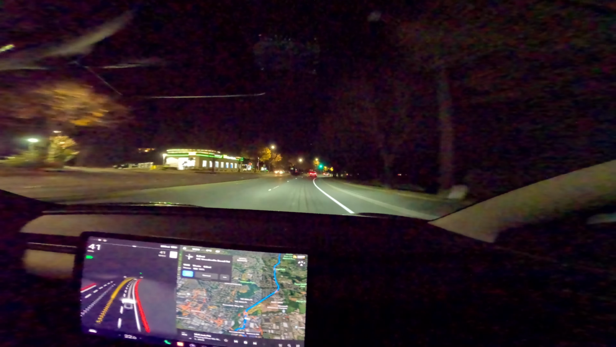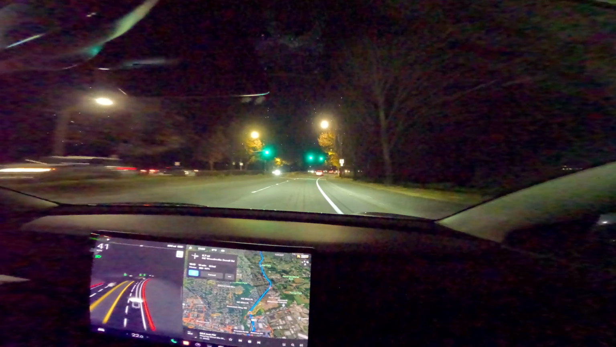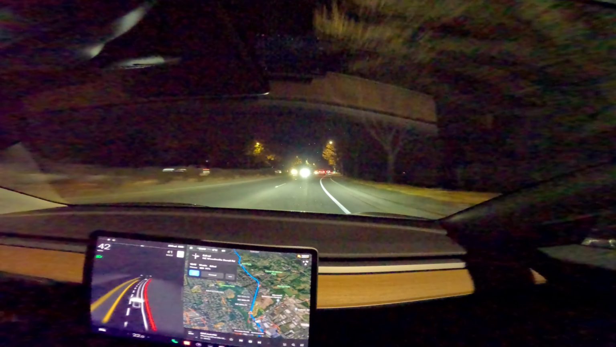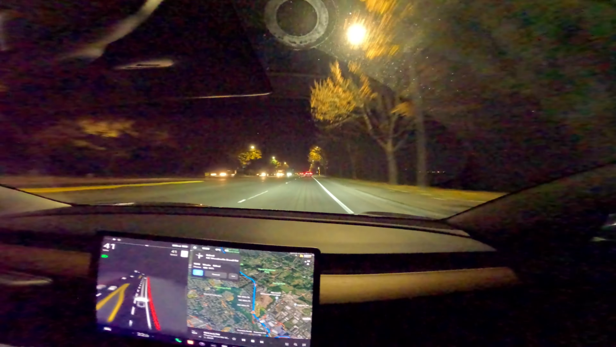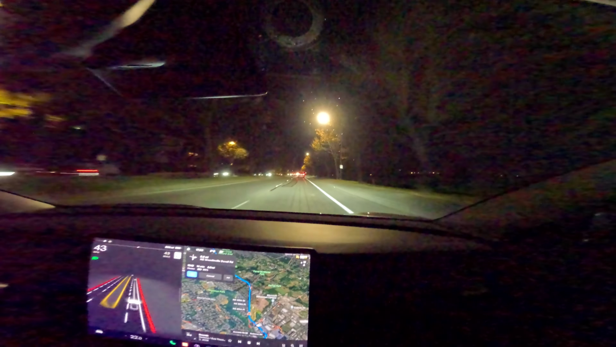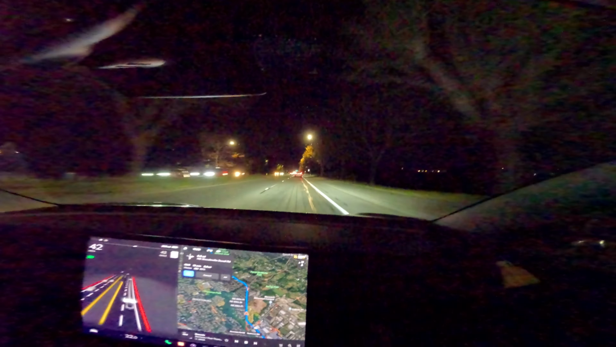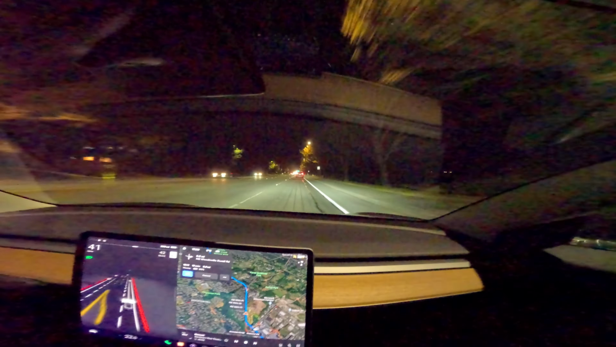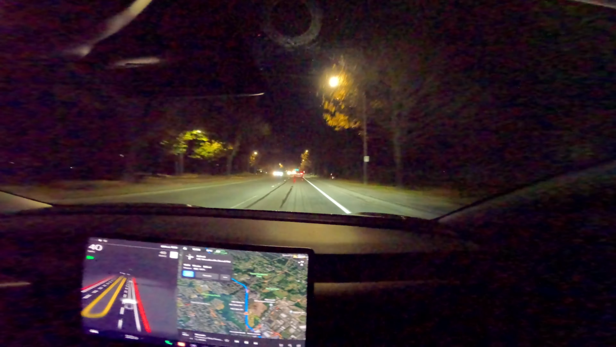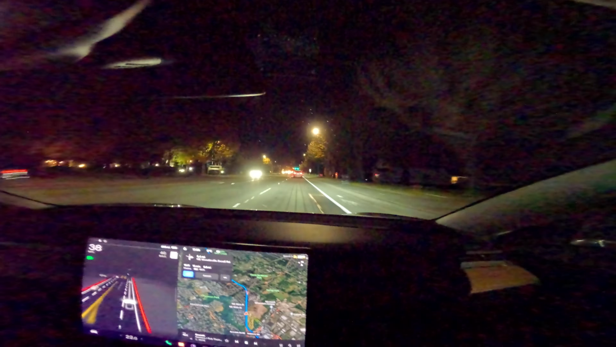Just to wrap up, I'll probably not upload the rest of this drive here, but again, just a mixed set of results. Like that first intersection, it actually handled the cars sitting in the intersection and the slowness of the traffic pretty well. And then the second intersection, where I think there's been some work that's changed the road layout, it just couldn't figure it out, and luckily there was nothing around me, so it was okay.